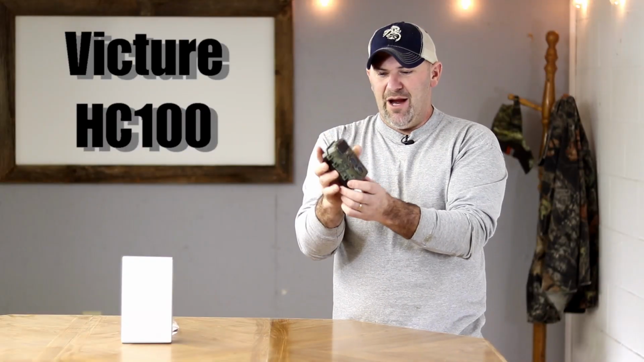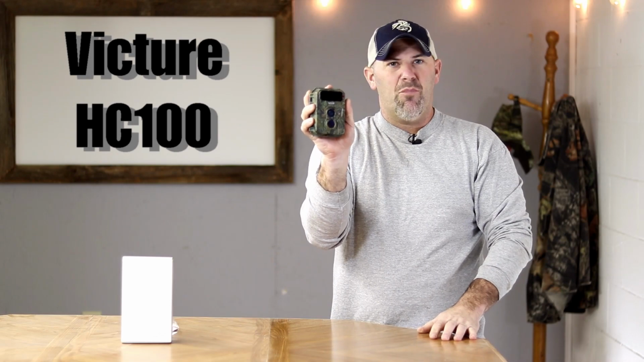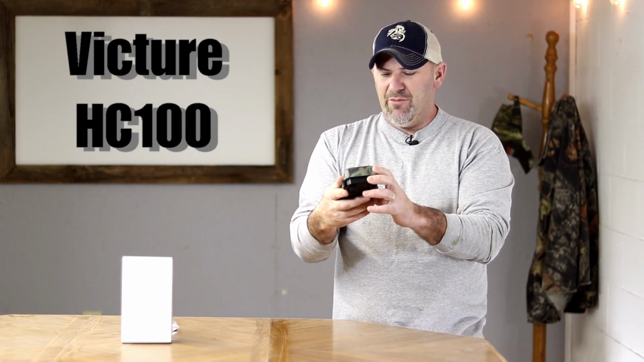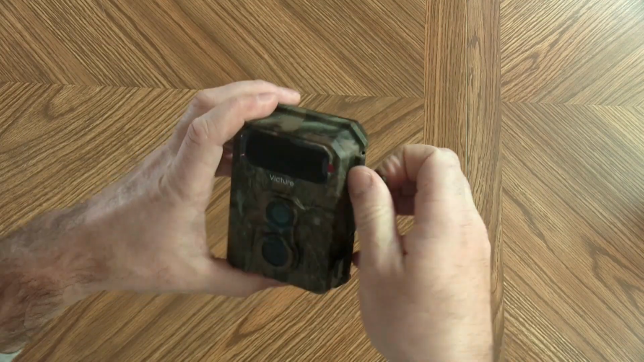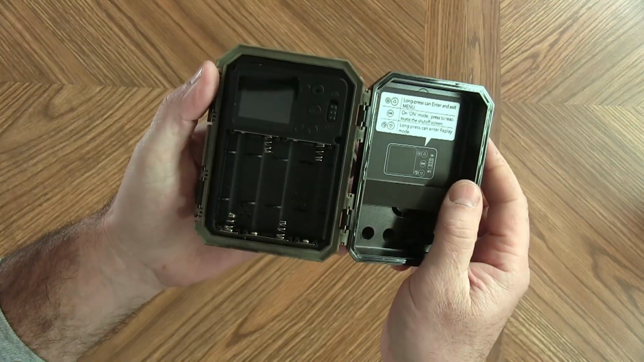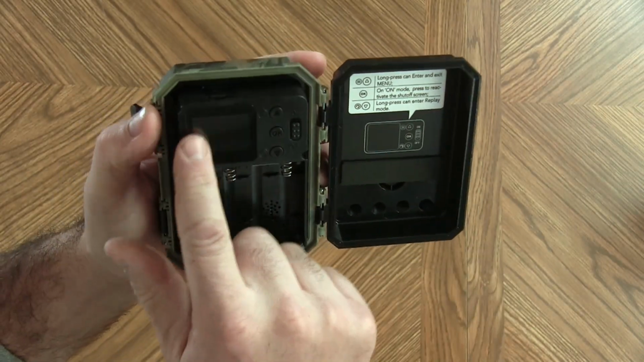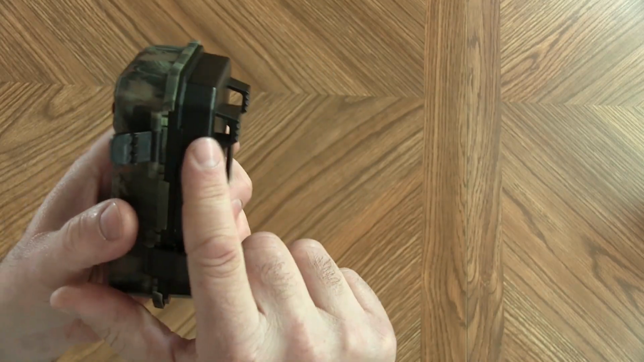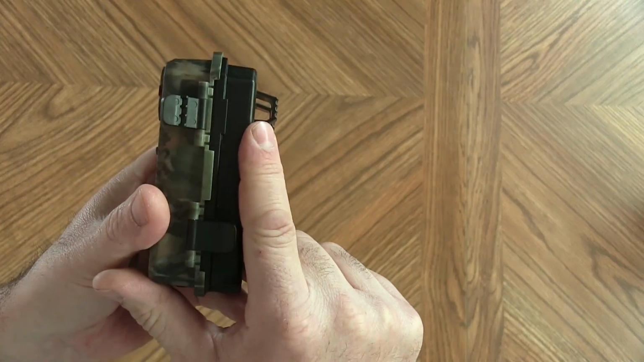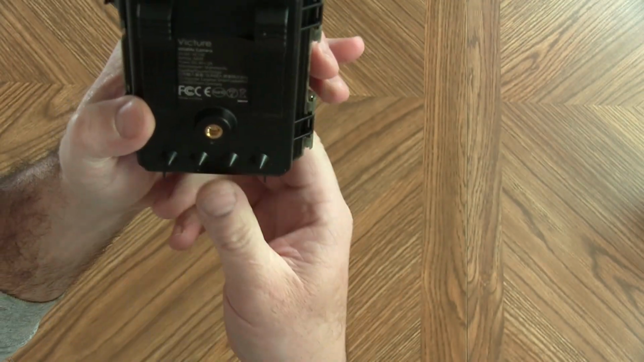Well, my thoughts on this camera after first seeing it is definitely a small camera. It's just a palm size little trail camera. It has a nice camo pattern on it. Two latches here on the side. Open it up. Takes 4 AA batteries. Has a small display screen. It is safety cable compatible. Has a place for your tree strap. Has a 1/4-20 mount on the back of the camera.